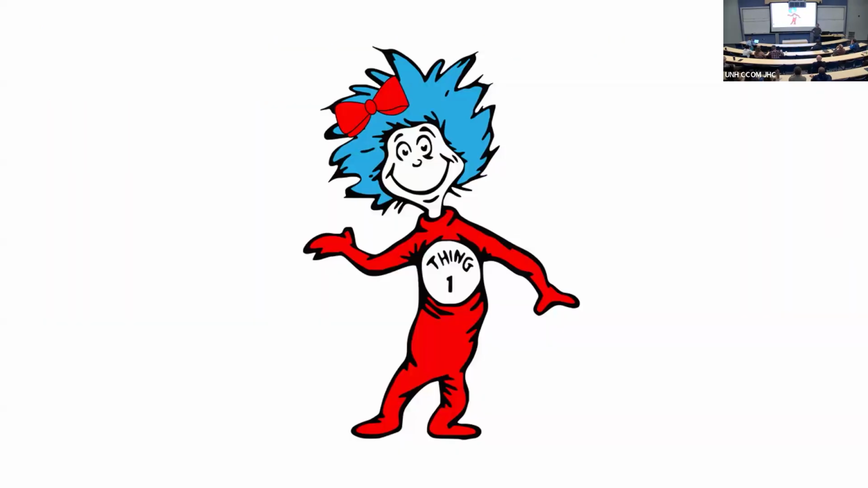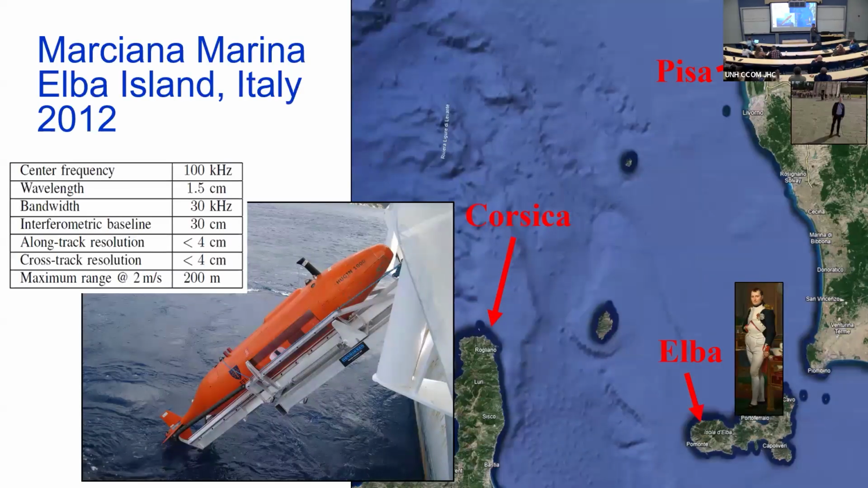Okay, let's go into thing one. So this is the first sort of topic I'm going to talk about, where we get quantitative measurements using a side scan sonar. And this is some fun stuff. So I don't have a presenter mode, so I'm guessing what slide comes next.